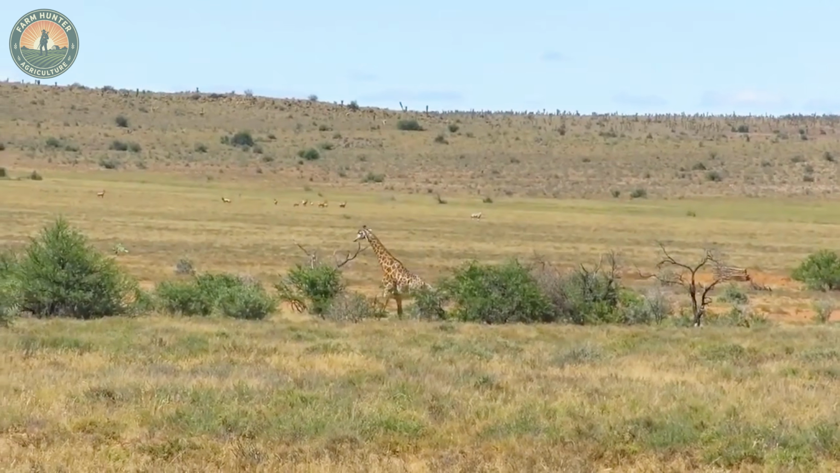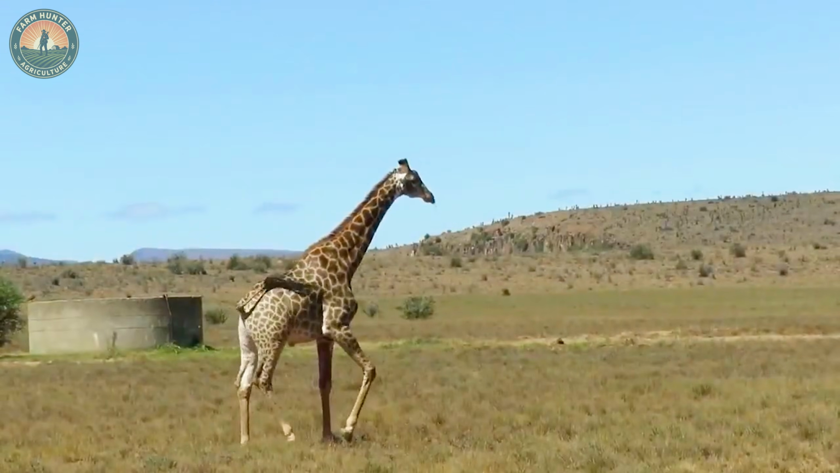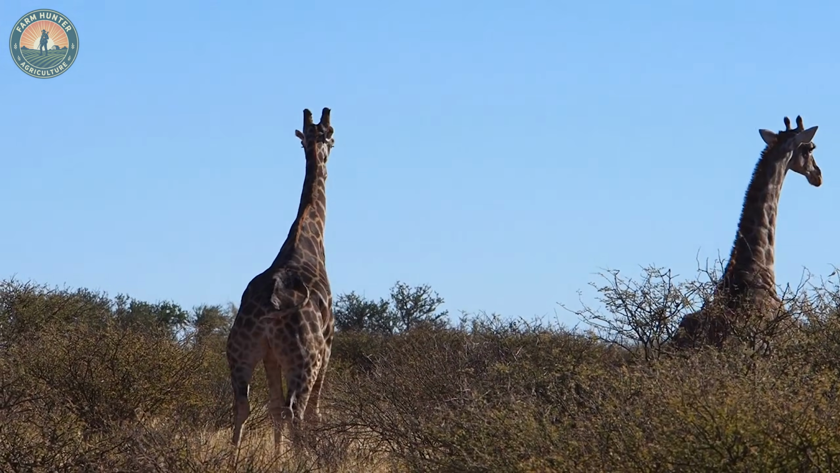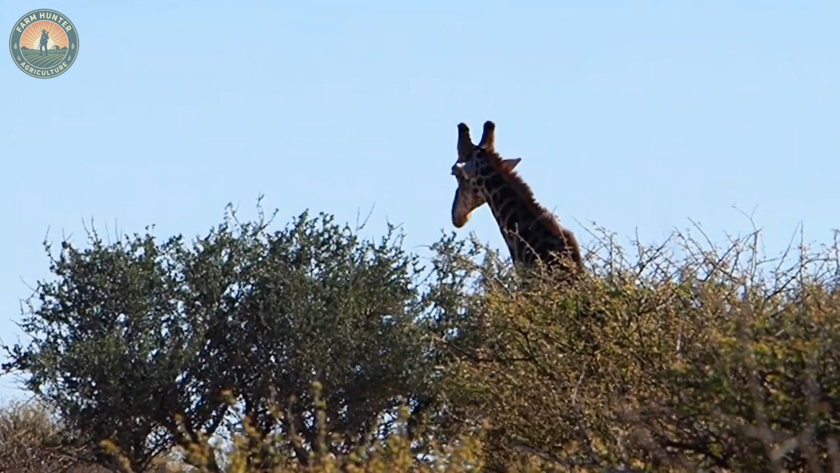Minimizing suffering during the hunt is a cornerstone of ethical hunting. Understanding giraffe anatomy, particularly the areas that allow for a quick, humane kill, is essential to keeping the hunt as painless as possible.